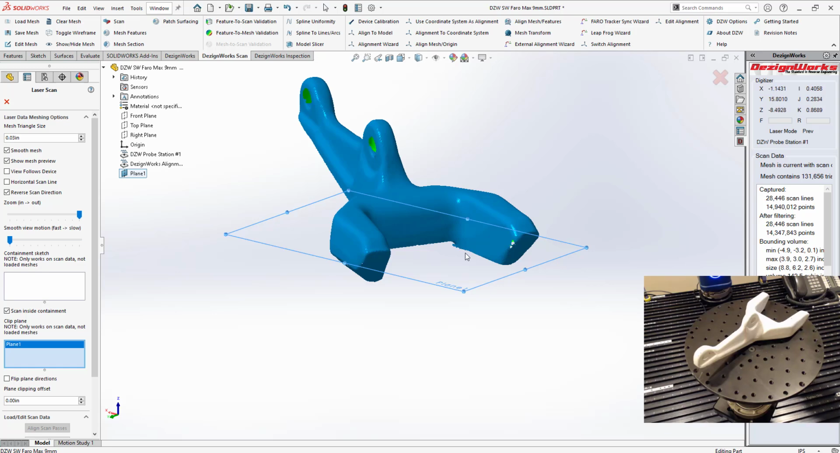I'm going to hit this one little area. DezignWorks will actually fill that in if we go to model it. It's another thing. You don't normally have to fill holes. Unless you've got giant holes, you normally don't have to even fill them in. DezignWorks will do that automatically when you surface it. So let's go ahead and save this.